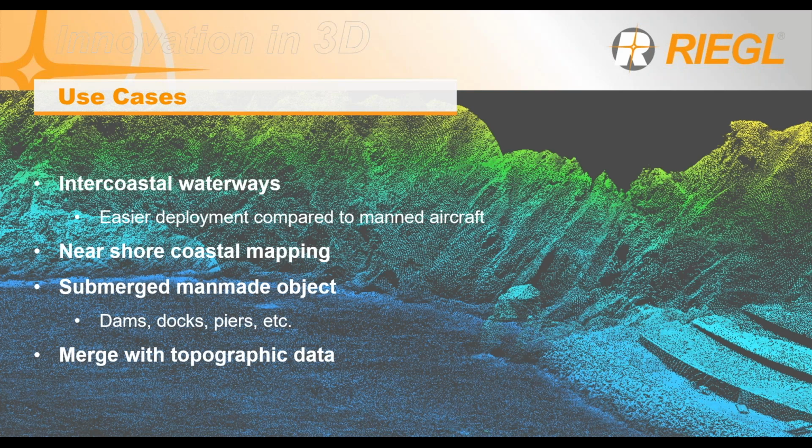And then with this, we can also merge with topographic data. While you might get the context from the cliff sides or the beach with this Topo-bathy scanner, you're also able to merge it with traditional topographic LiDAR or data to get an overall full picture of what might be a stream in the middle of a large mountain pass.